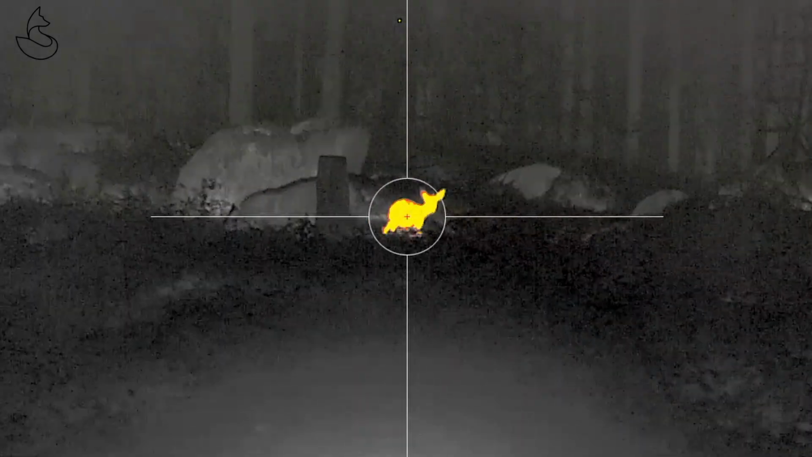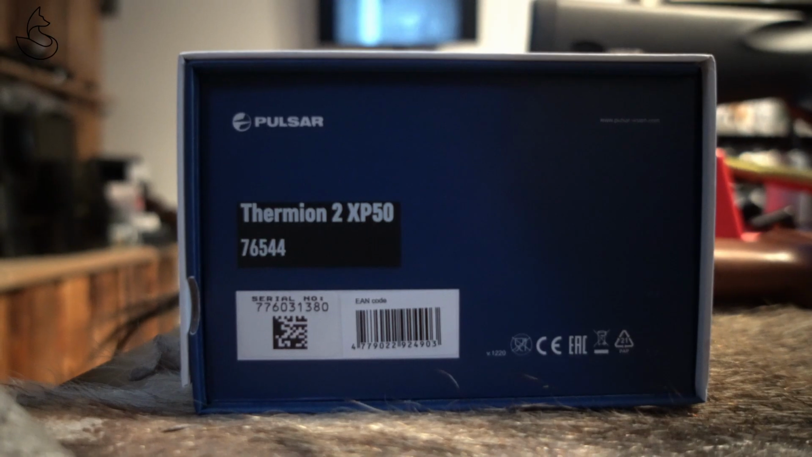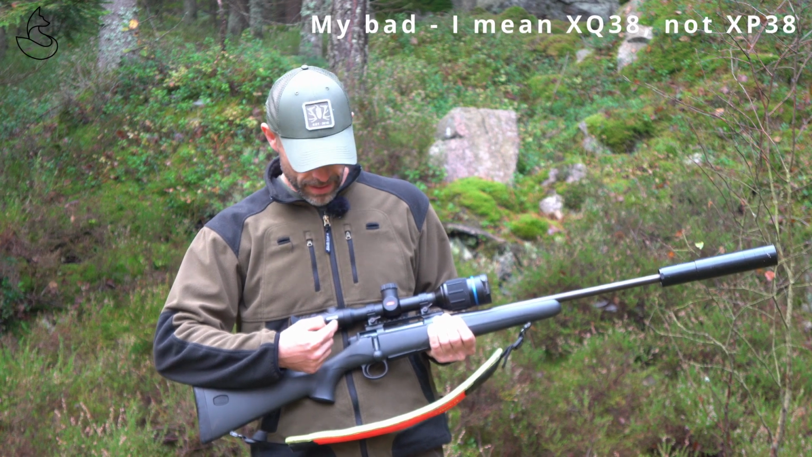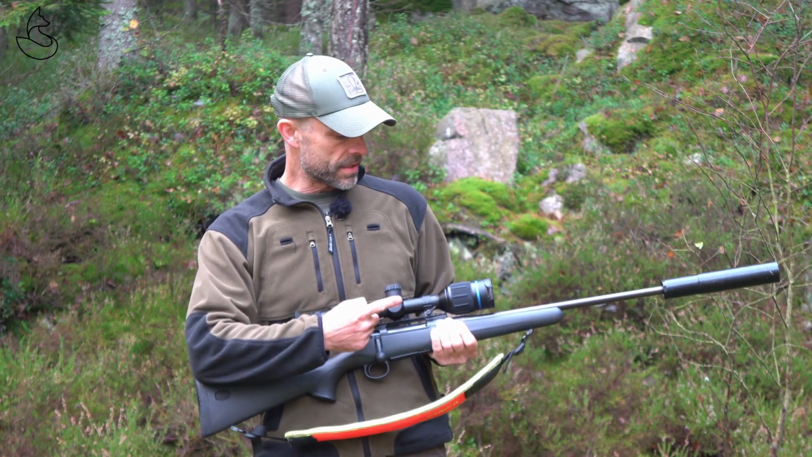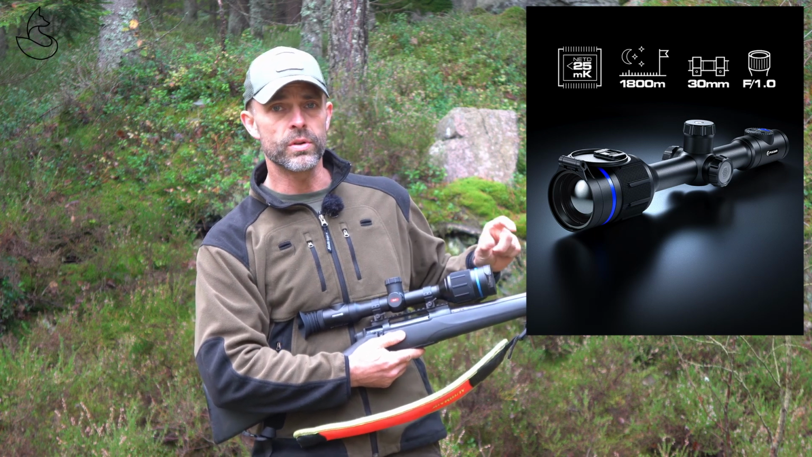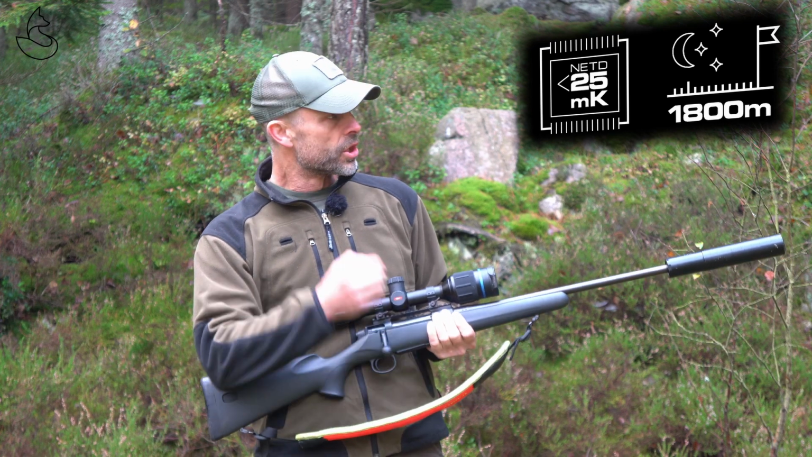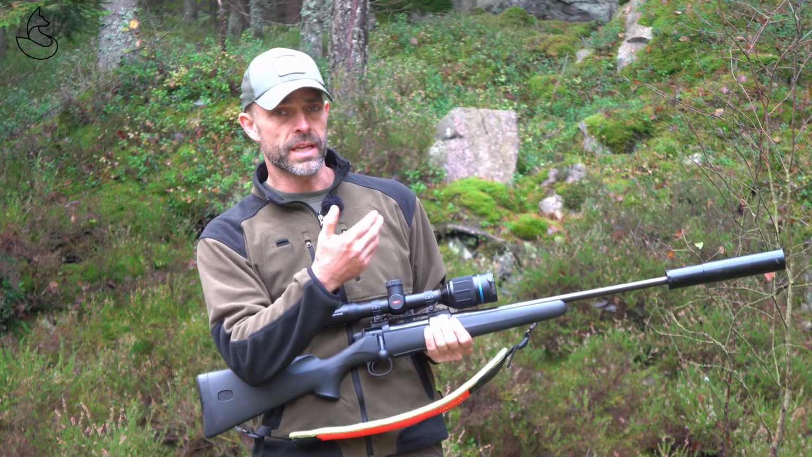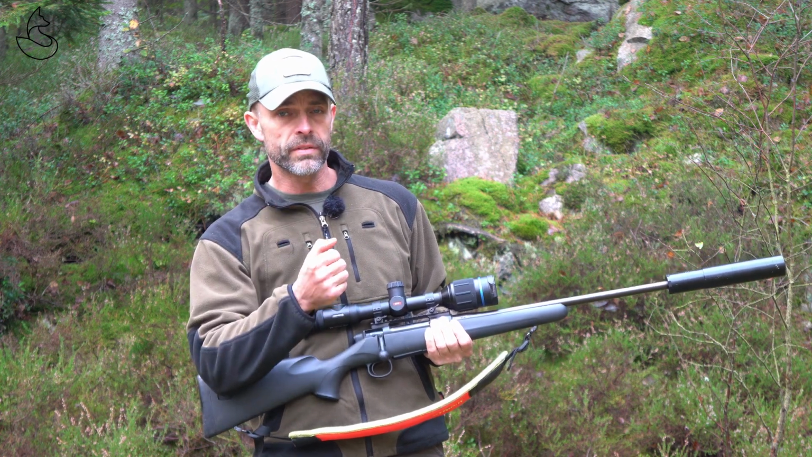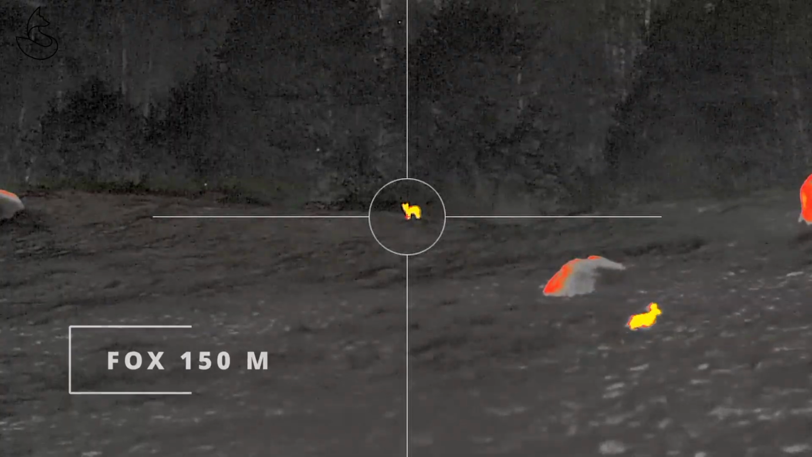The difference between the Thermion 2 XP50 and the XP38 and also the Thermion XP50 is that this has a better sensor. So this allows you to detect temperature differences as low as 25 thousandths of a degree. And that allows you to really certainly detect the animals very far away and also to differentiate the animals. Does it make a difference, 25 or 40? I'm not sure, but it's a really nice feature.